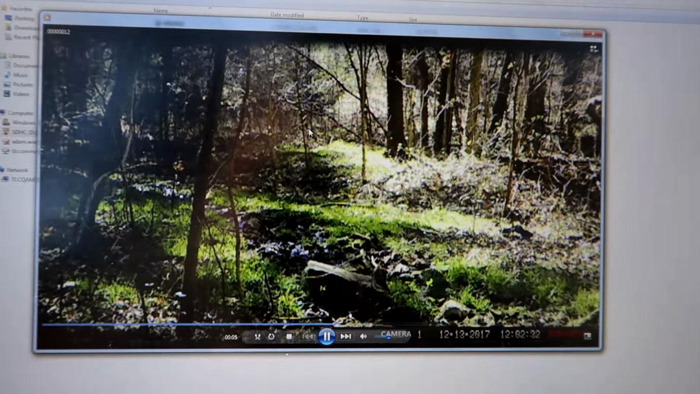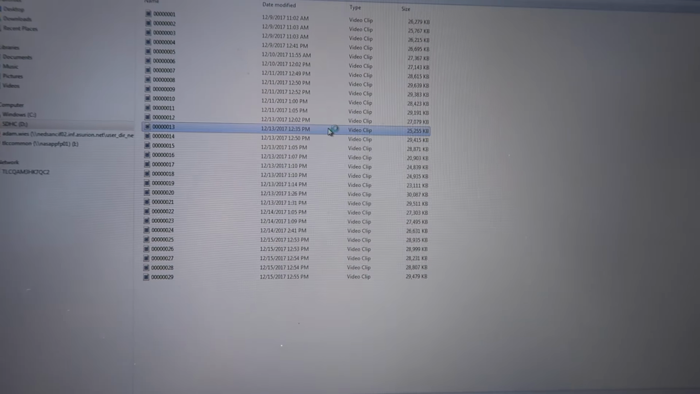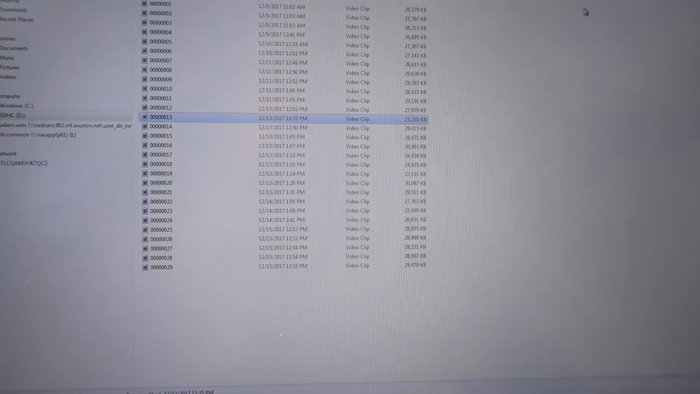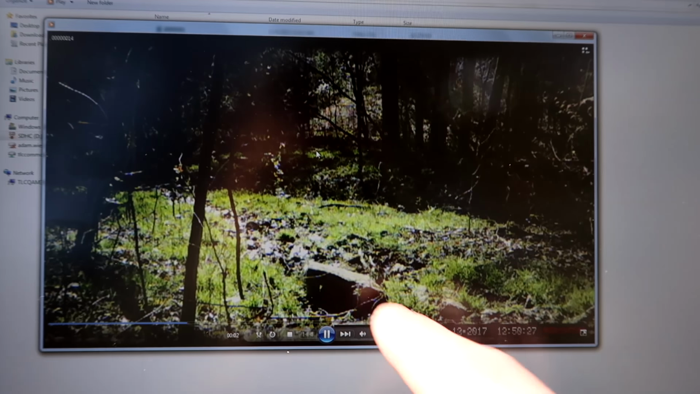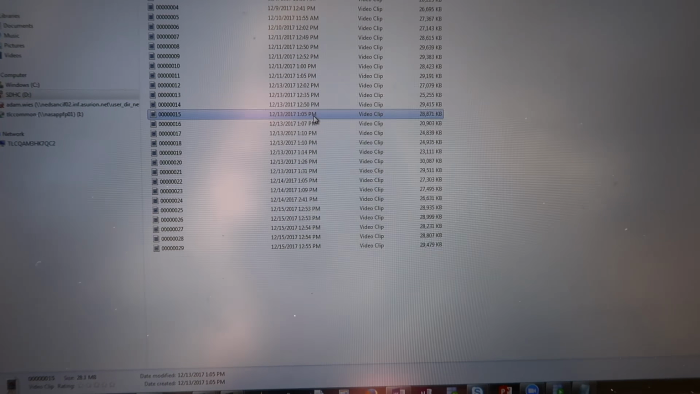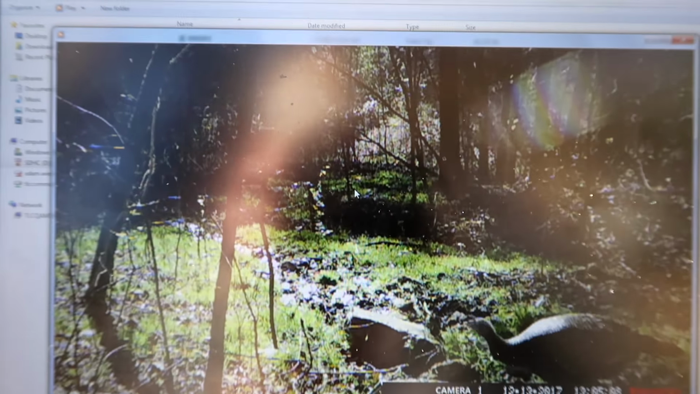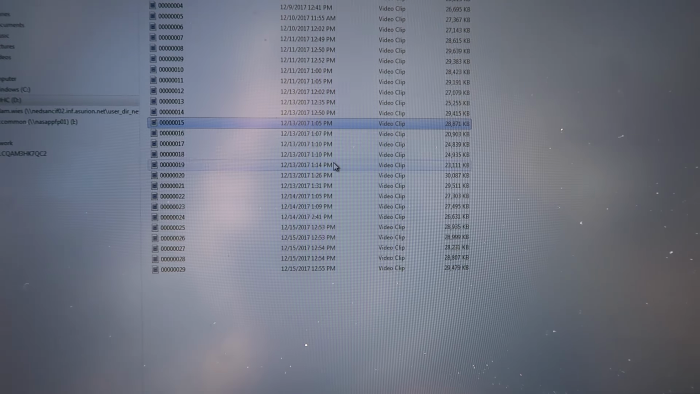Birds, birds. Show me a monster buck in here. More birds. Those little birds keep setting the cameras off. Same day, 15 minutes later. More birds. Show me the monster buck here, I want to see. It's 15 minutes later. Oh, there's a turkey. That same one maybe, sitting there strutting. Okay, turkeys, has got to be the same.